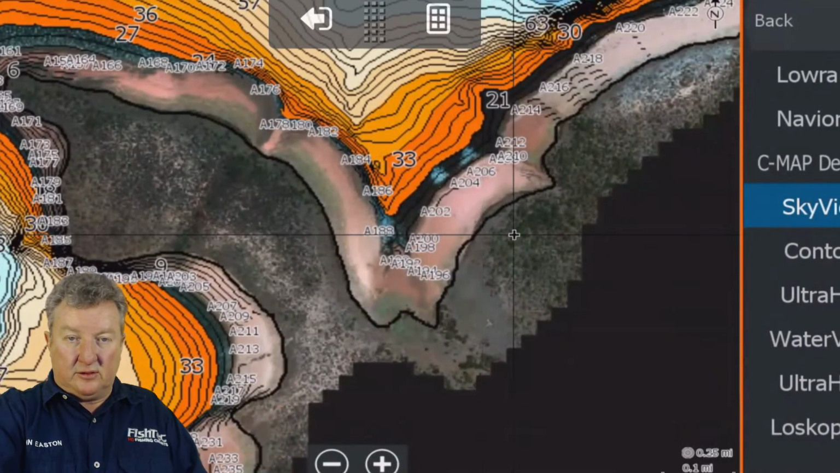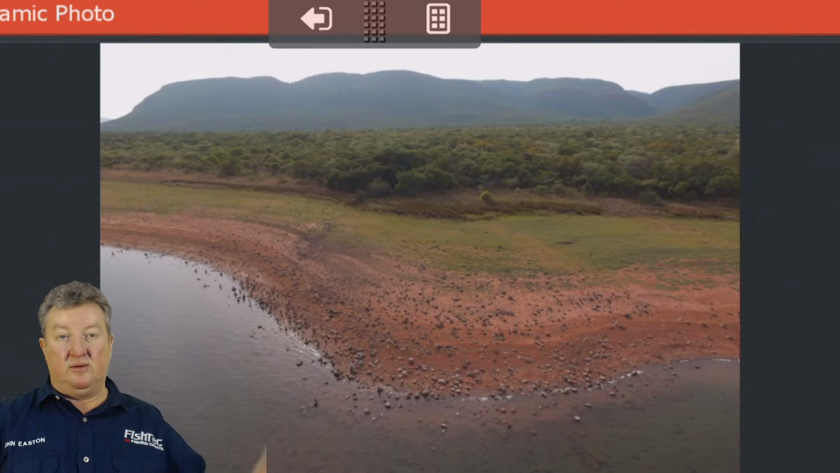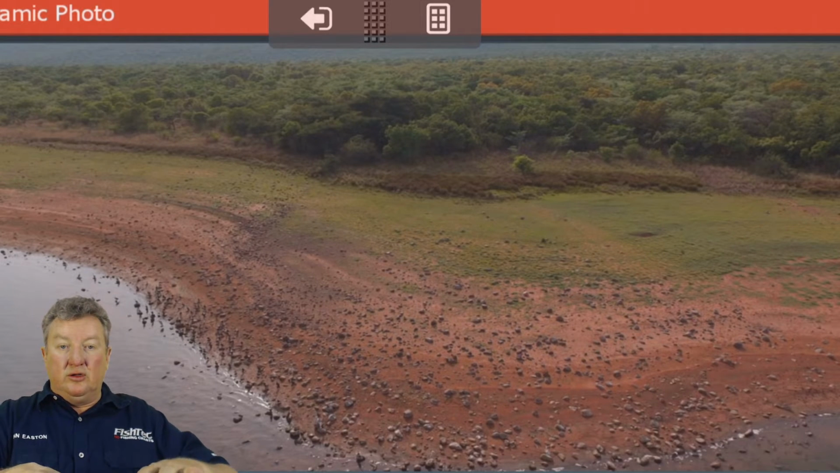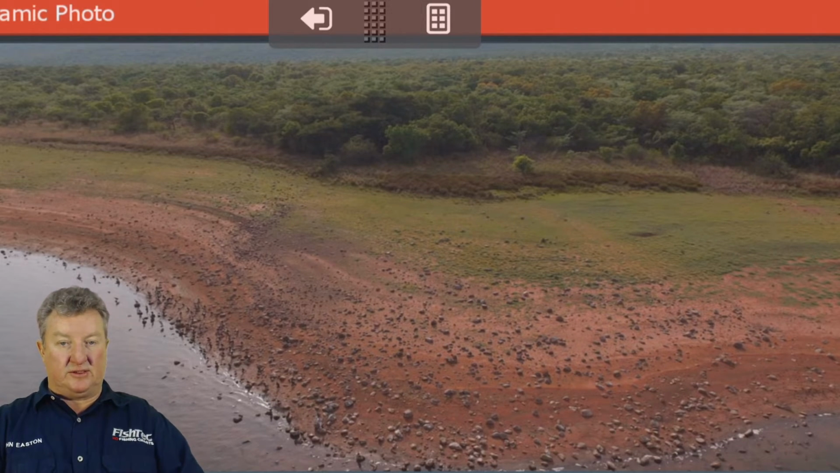Let's have a look at how it looks with some of those sky views there. Is it a big, shallow bank? There we go. Look at that, clear as day. Look at this very slow, gradual drop with these little stones and rocks on it. So this is a great area. You want to know about this kind of area.